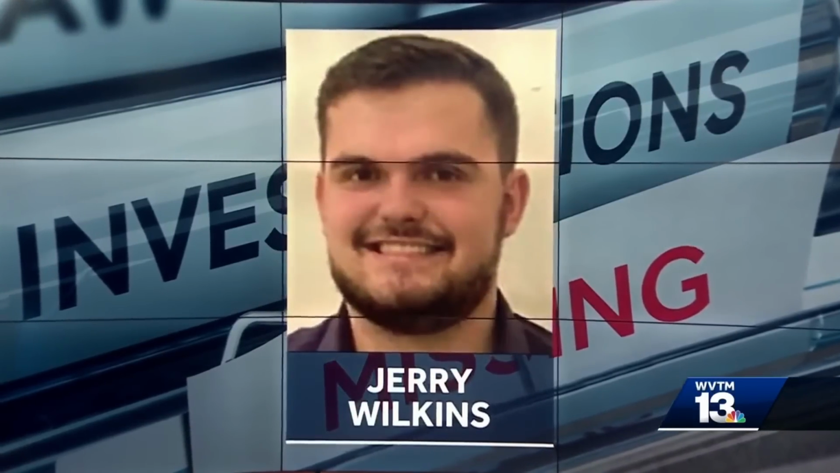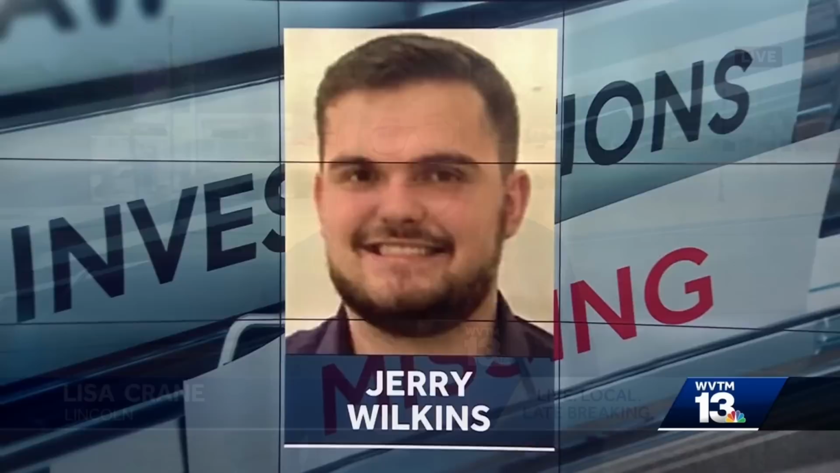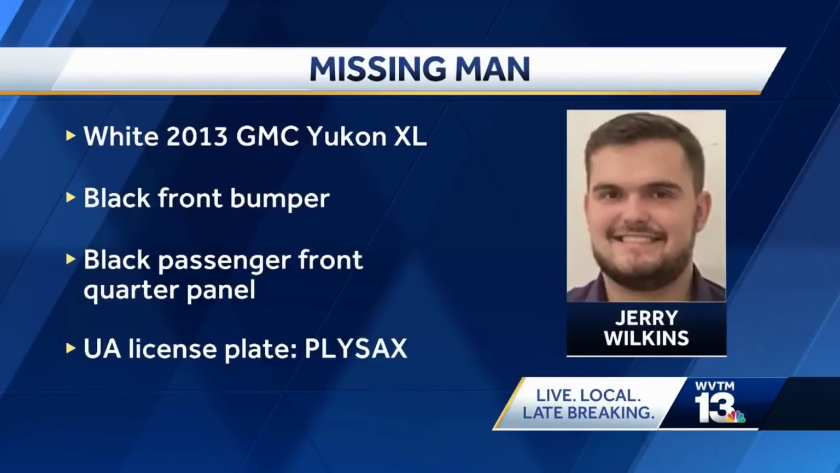Jerry Wilkins was last seen in Talladega County. It has been right at 3 weeks since Jerry Wilkins' dad, stepmom, and 4 siblings have seen him, and that was here in Lincoln at his home. He drives a 2013 white GMC Yukon XL with a black front bumper and black front passenger quarter panel.